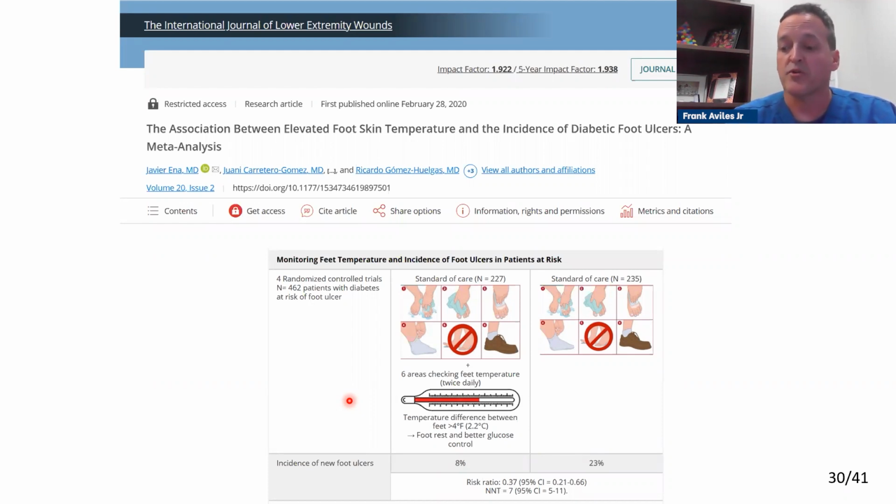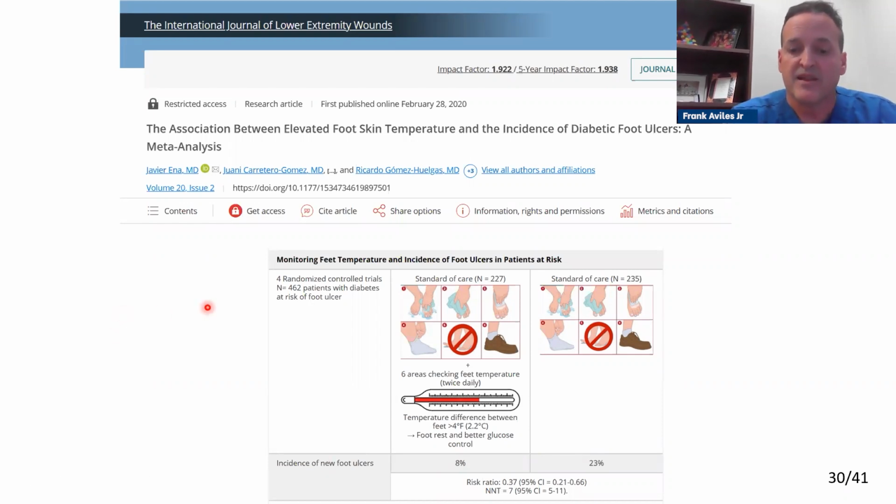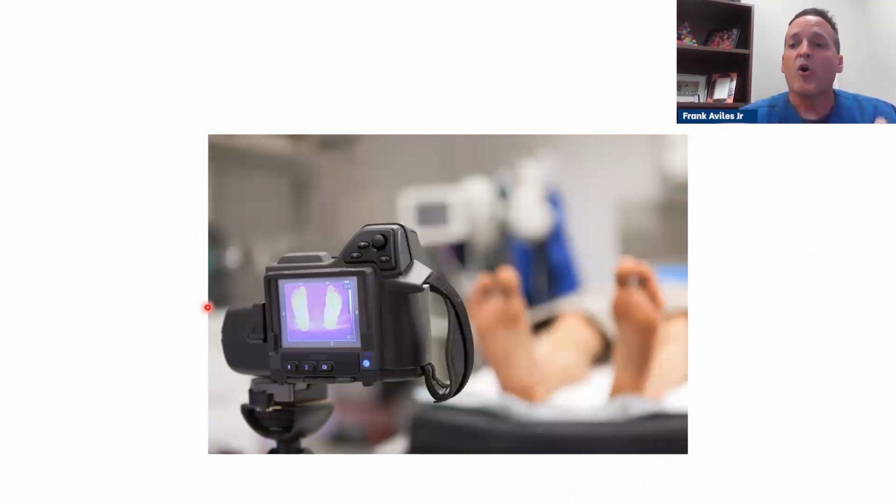Whereas the other group, when they didn't offload with that degree difference, 23% of them ended up with a sore.